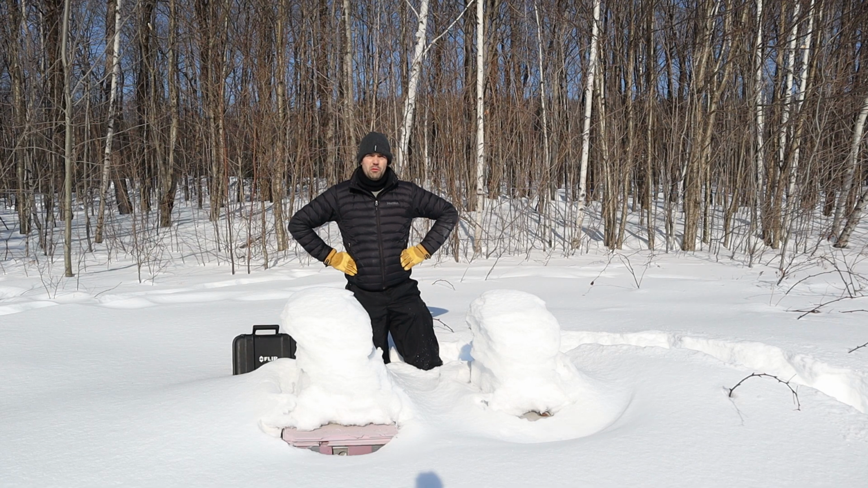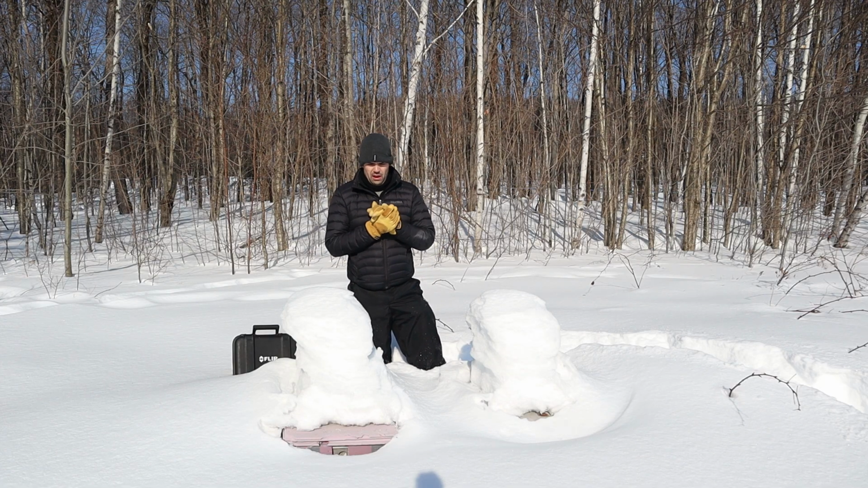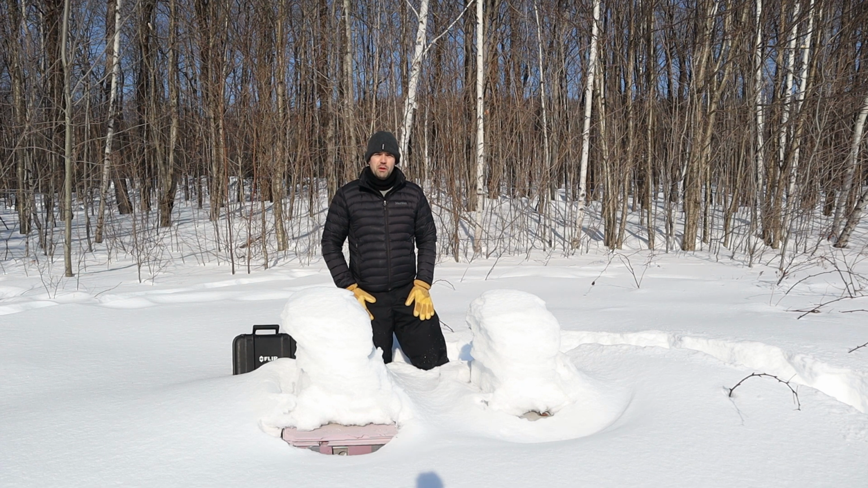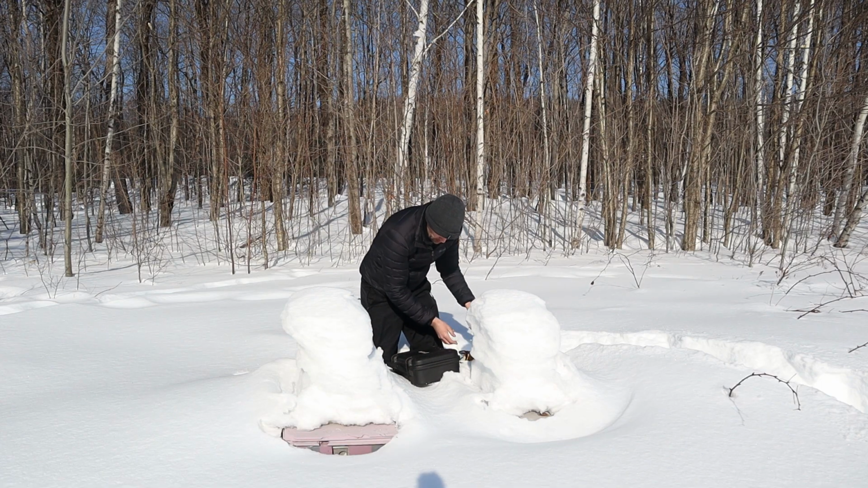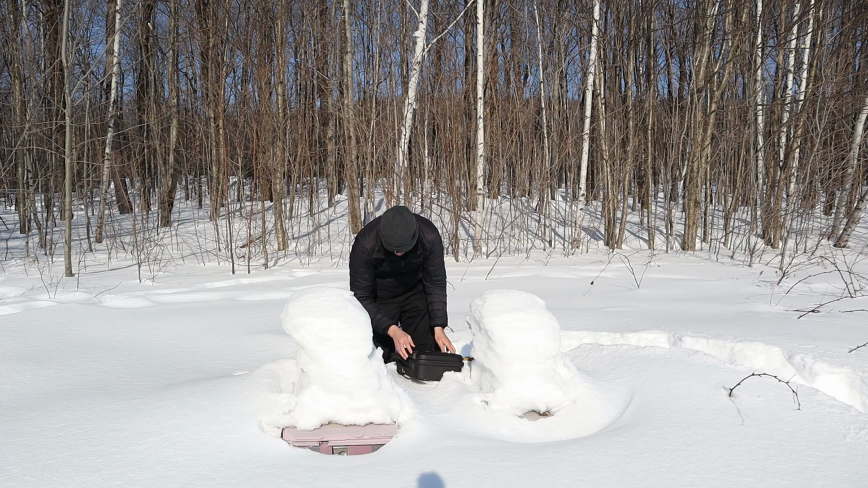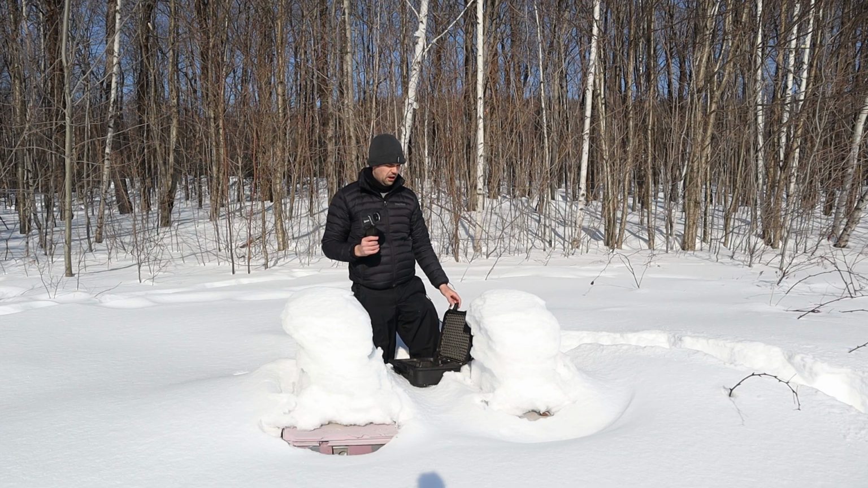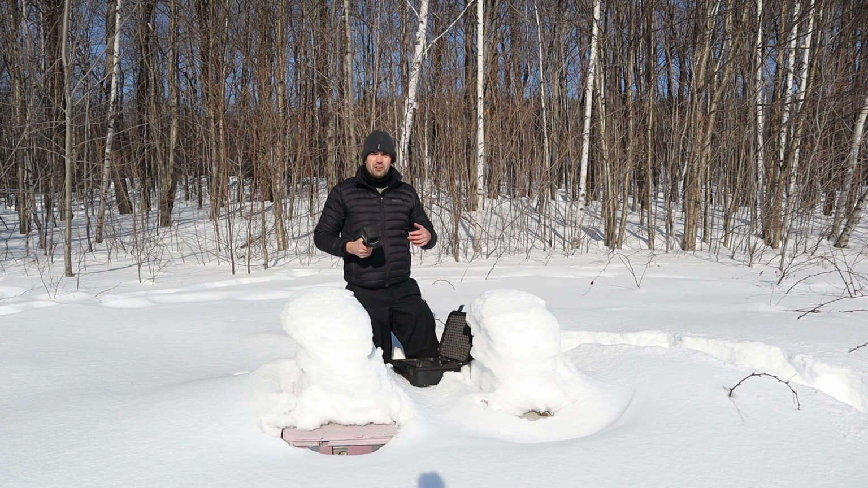It's February 21st, and today I'm back at the apiary to figure out if the hives are still alive up to this part of the winter. I came with a thermal imagery device. I'm going to use this heat gun to figure out if there is still some heat being generated by the hive, which will tell me if they are still alive or not.